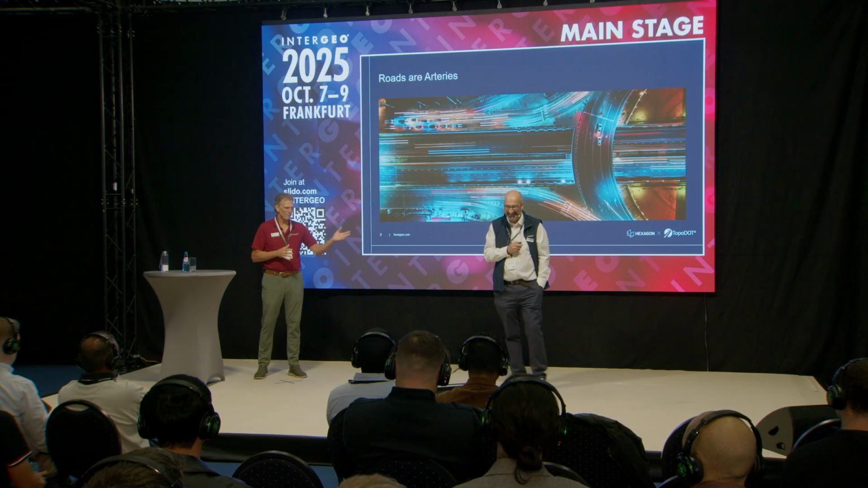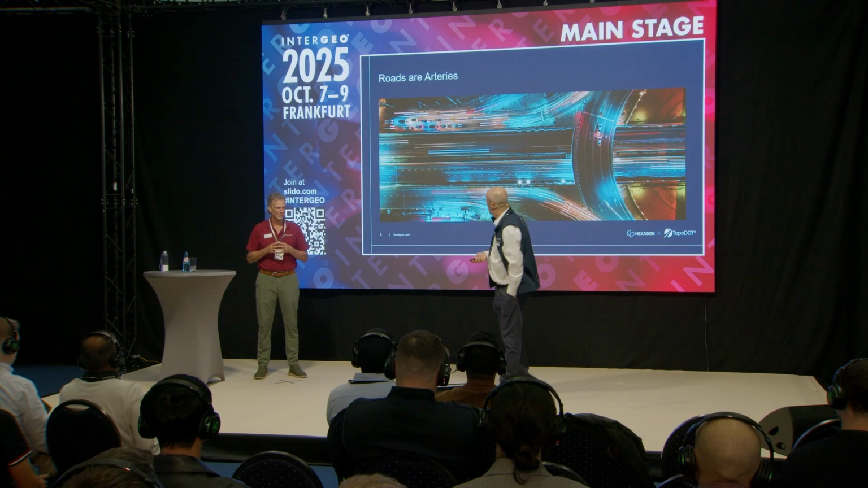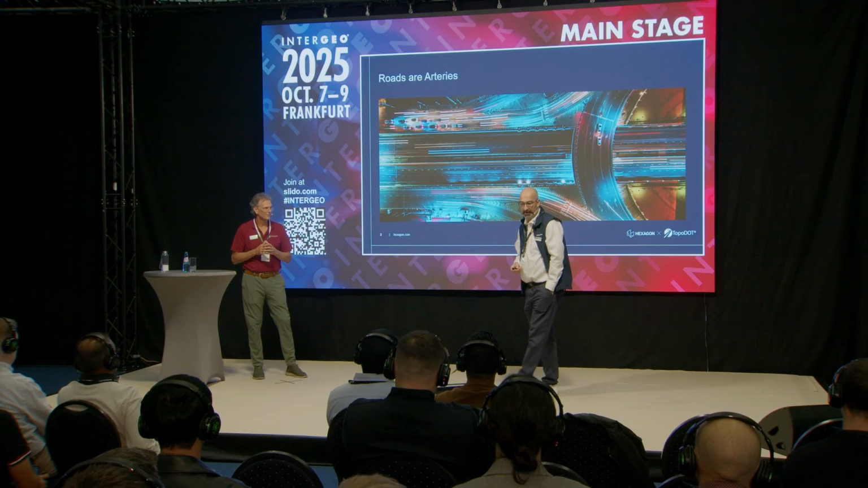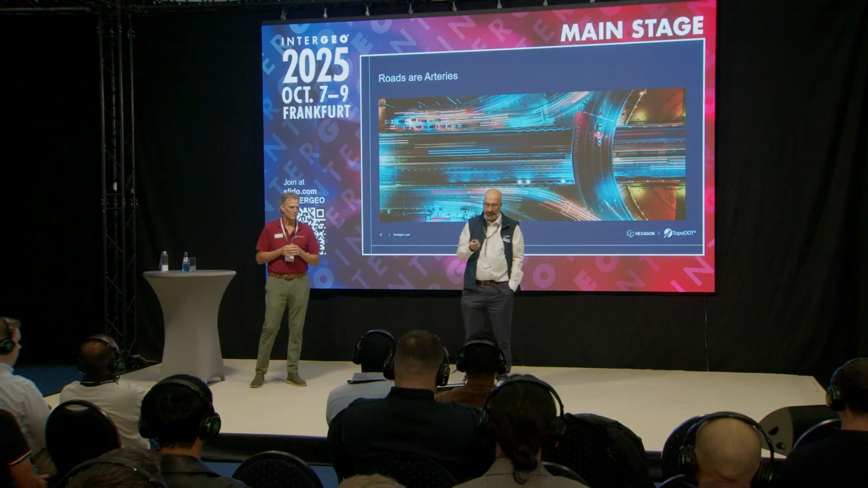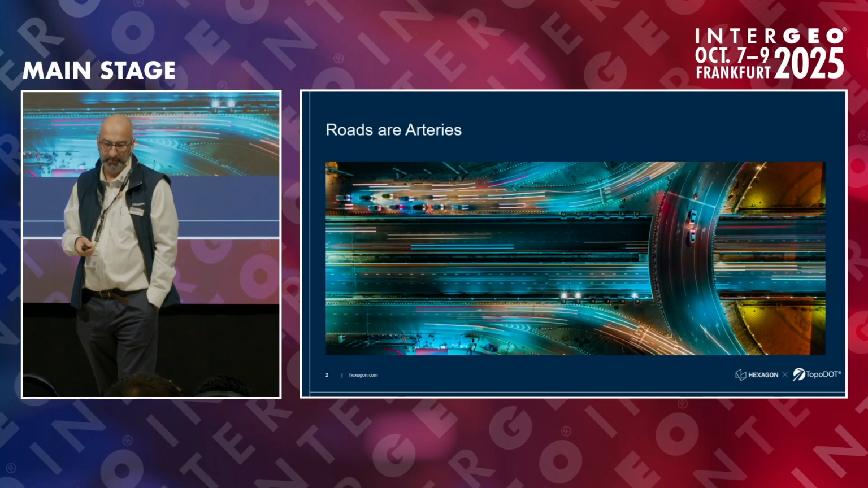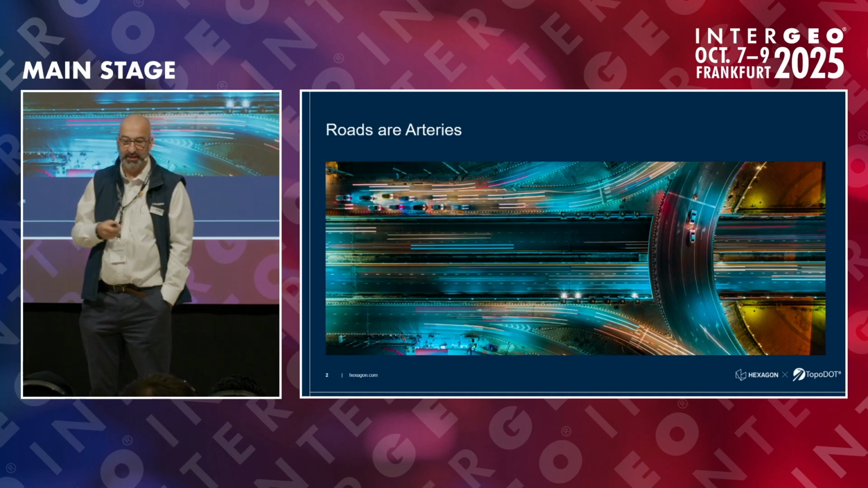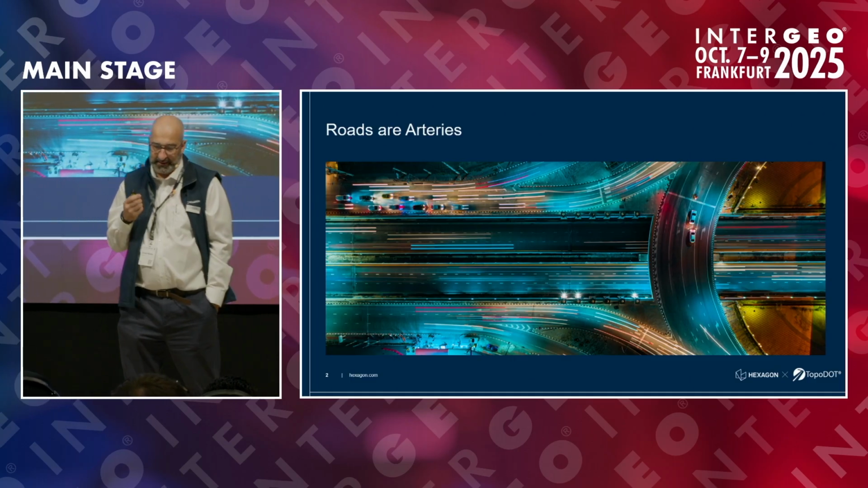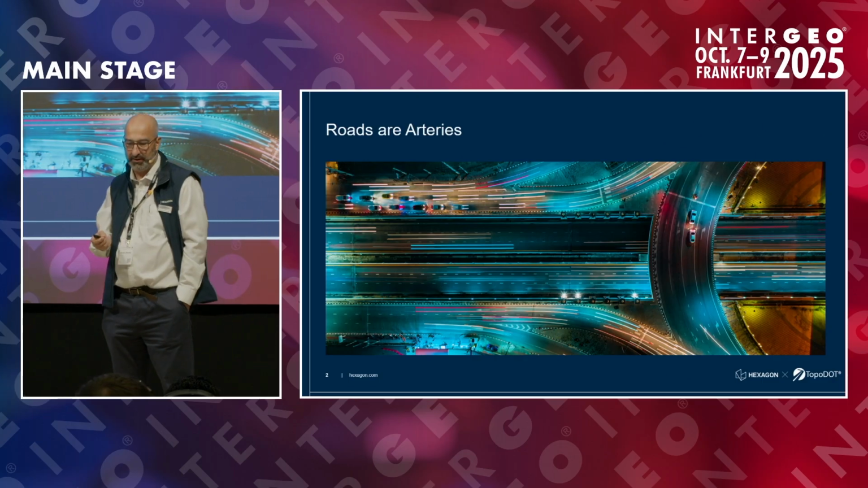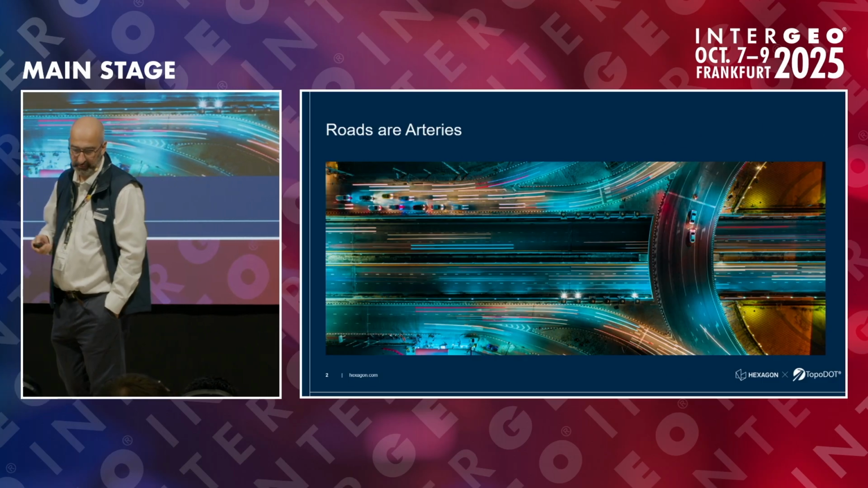So, today let's talk about roads. Roads are the arteries of our cities. When they are healthy and smooth, everything flows: people, goods, and services. But when they are deteriorated, the entire system feels the impact: safety risks, higher cost, and wasted time.